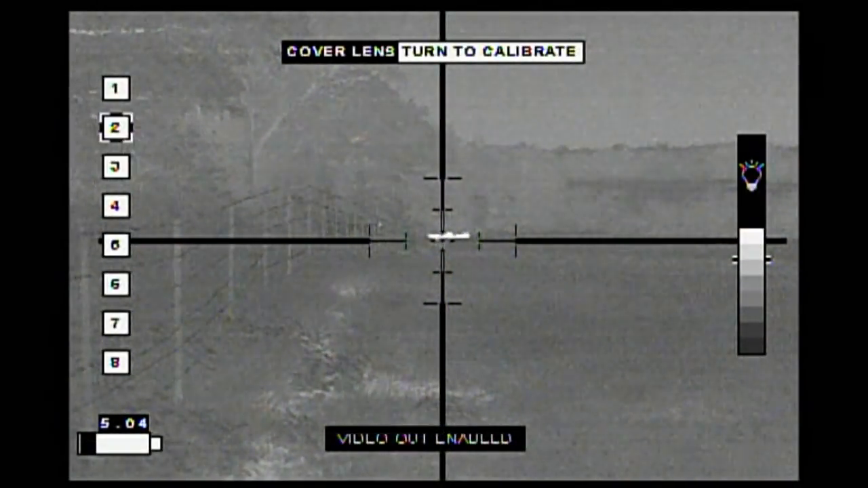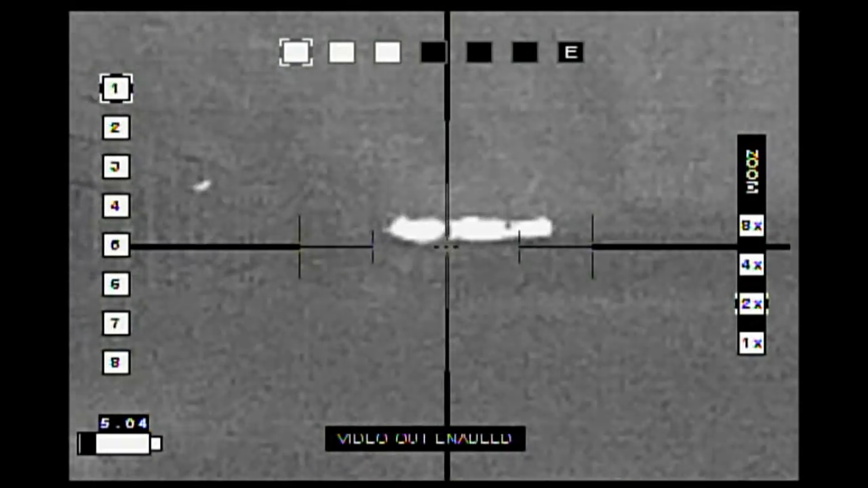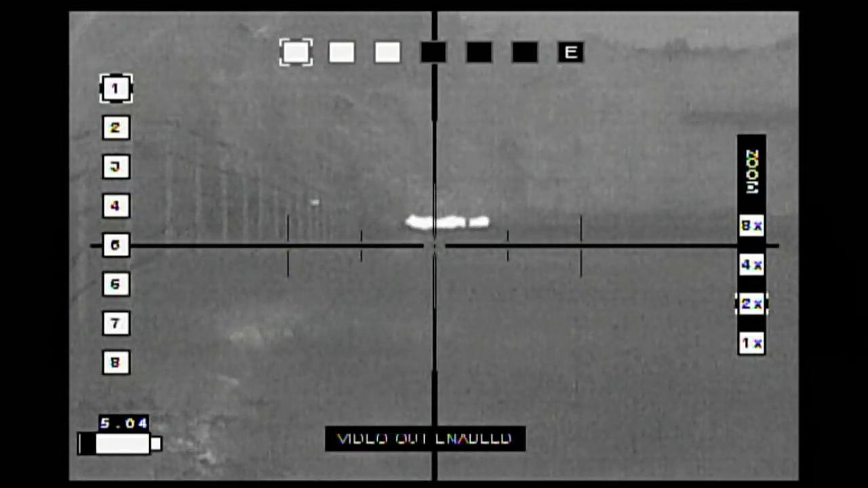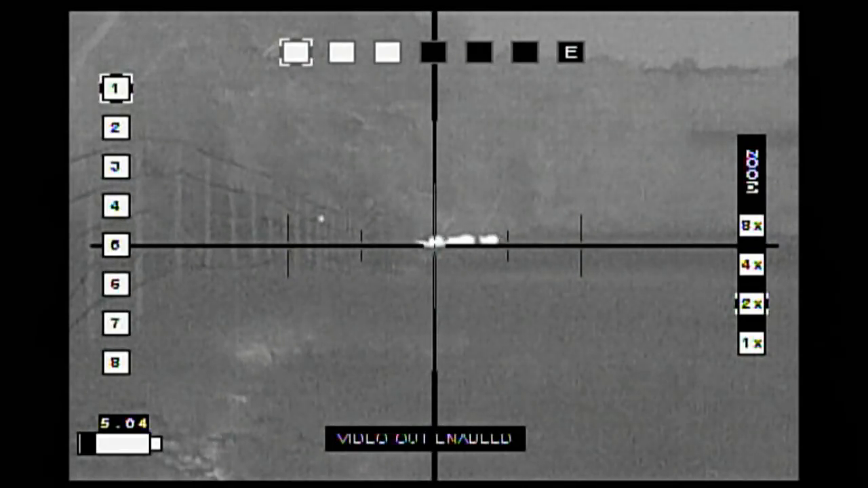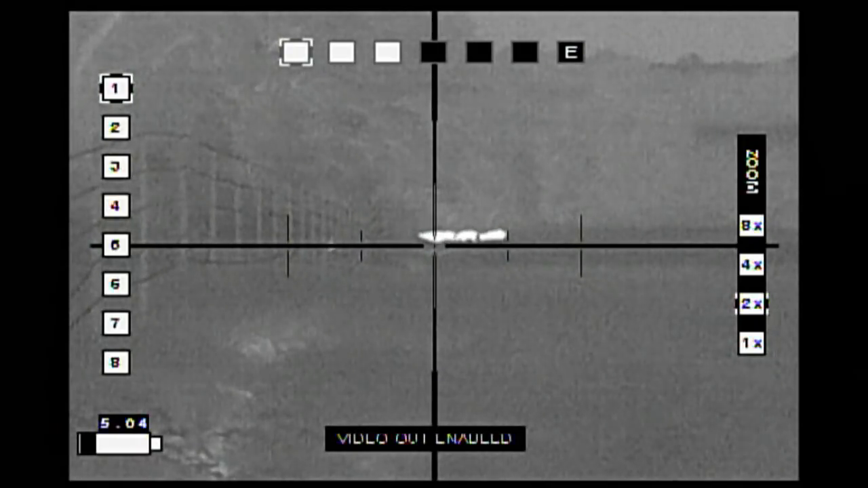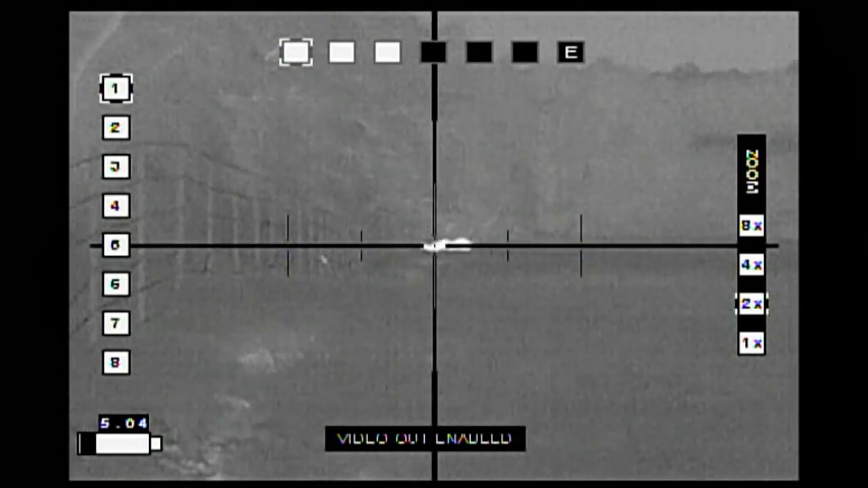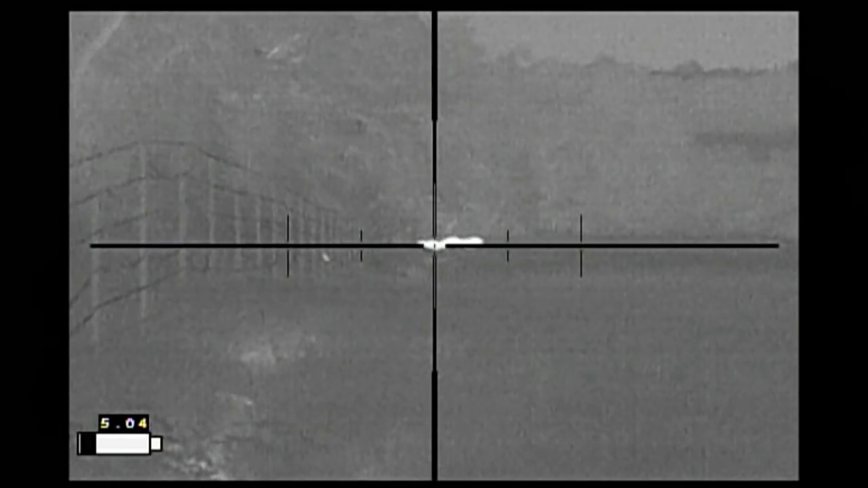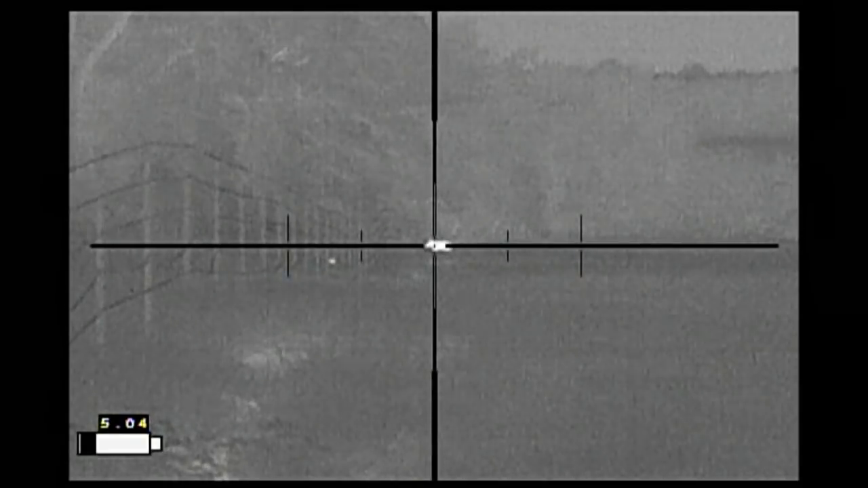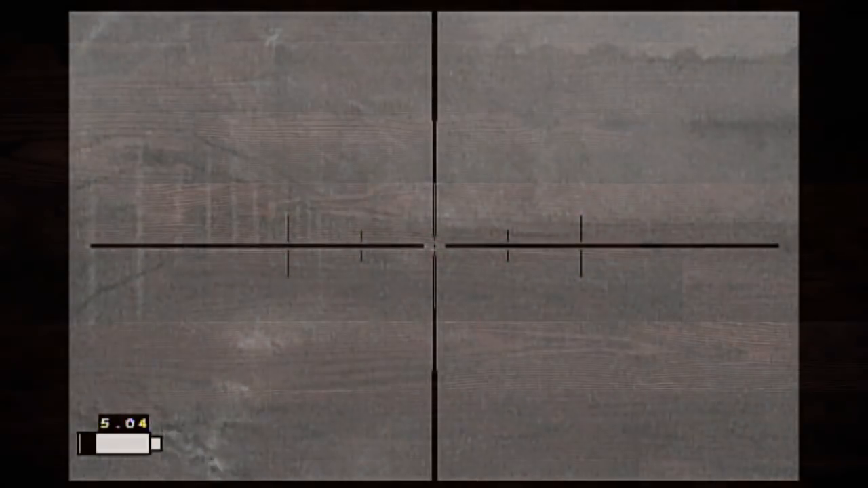We tried to circle around and make a stalk on the first group of hogs. The cattle alerted, startled the hogs, and the hogs took off towards the fence. We've gotten to the fence. The hogs are passing through the fence. You're at the fence? I'm not even set up on my rifle at this point. You're going through the fence? Can you hit them from here? Go ahead. No, I can't. I can't. So Ben didn't think he had a shot, and the hogs disappeared on us, so we stalked about